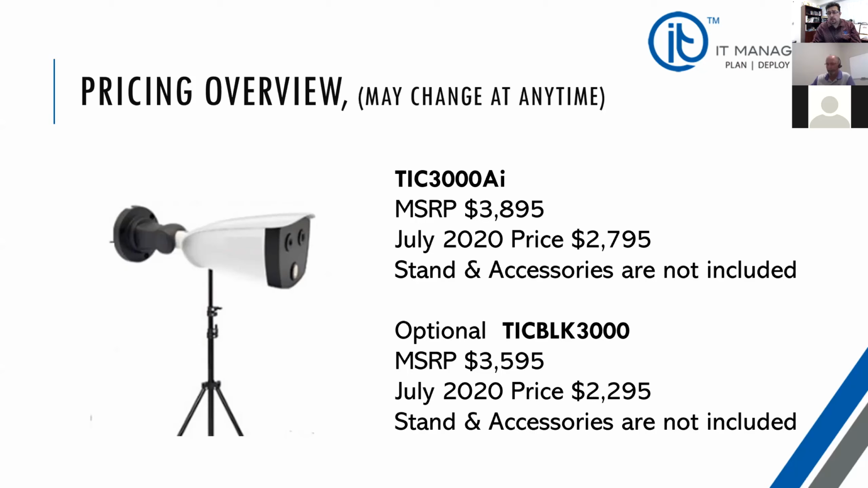The black body, as you saw in some of the deployments, can be on a tripod or be mounted. With this particular device, the software will run on your computer, and you will be able to see a real-time feed of what's going on. That computer can be connected to an external LCD or LED TV of your liking. So that's this particular camera.